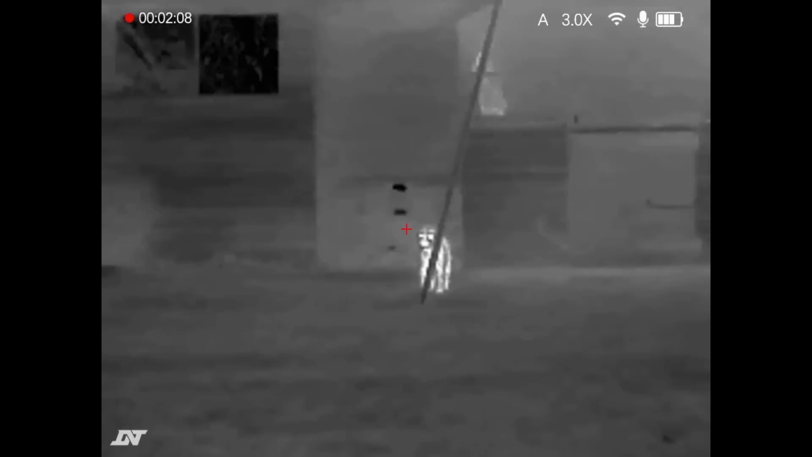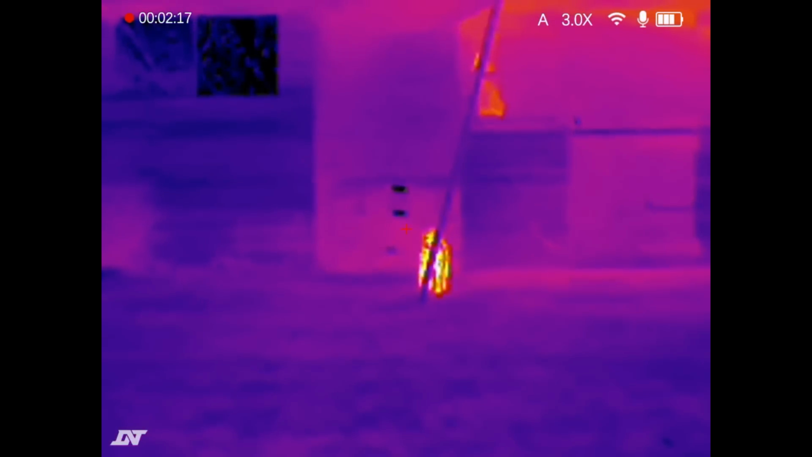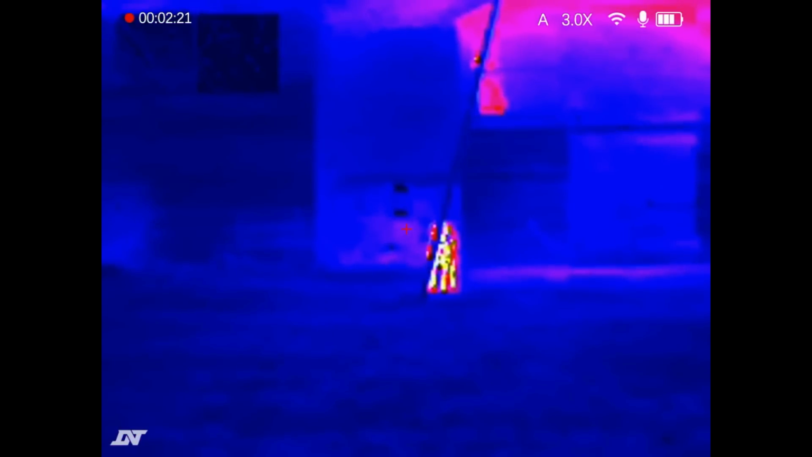The bottom button controls the recording, and in this instance the left hand button controls the colour palettes. So we're currently in white hot. If I press it again, we'll go to black hot, and then we've got iron hot, and then finally red hot, and then we're back to white hot. So that's all the controls for thermal mode.